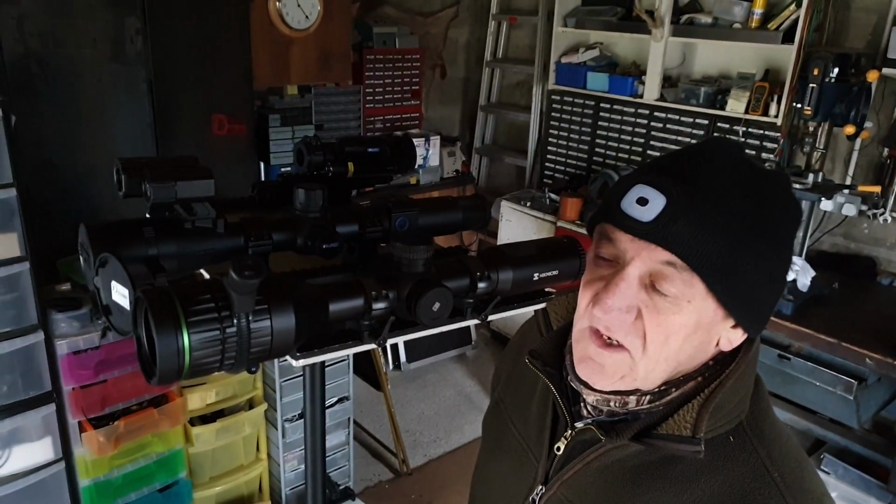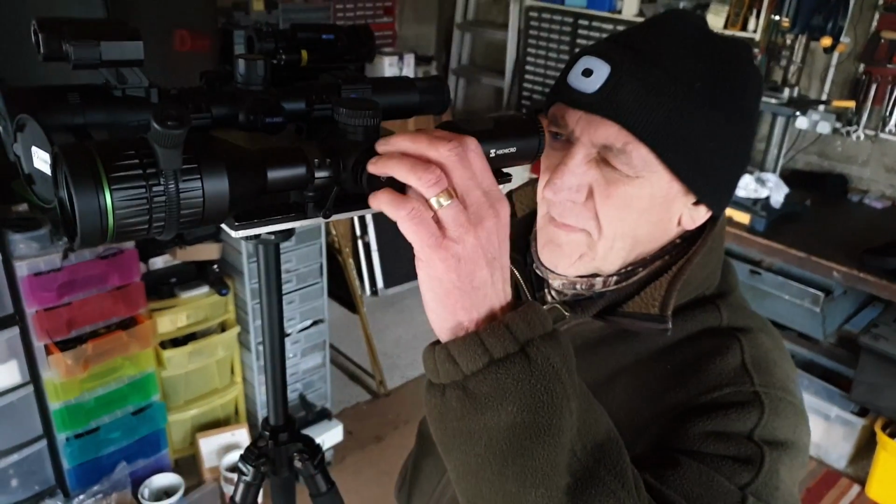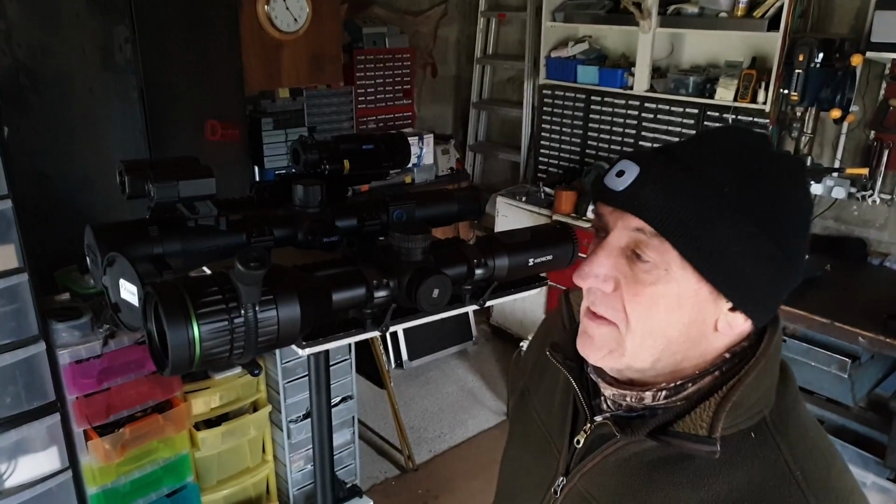Now, the first thing you've got to understand is they're all different magnifications. Yes. The Hike is the lowest at 3.7. Well, if you twist the turret and put it on 2 times mag, then it'll be on 7 times zoom, as near as we're going to get to the Pards.